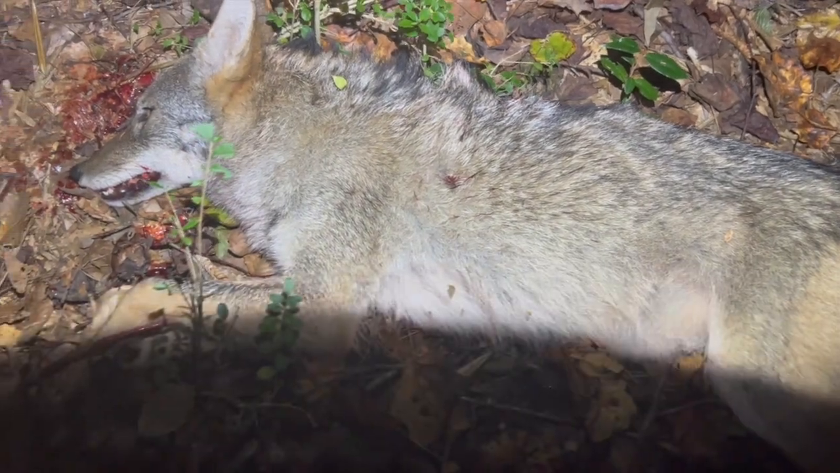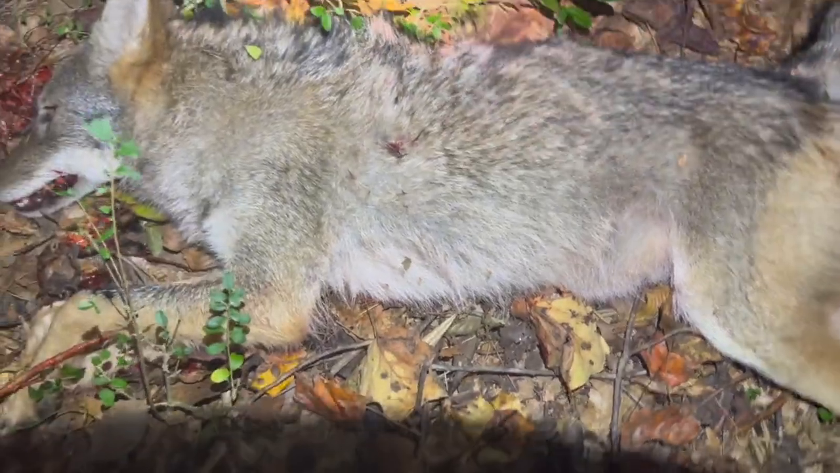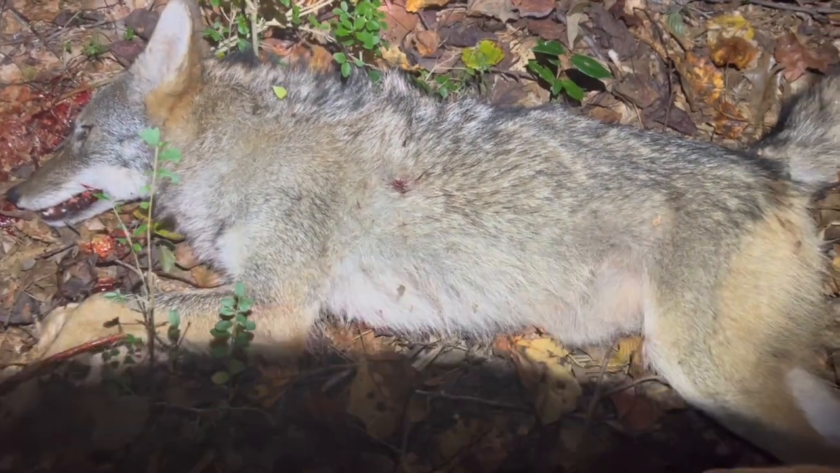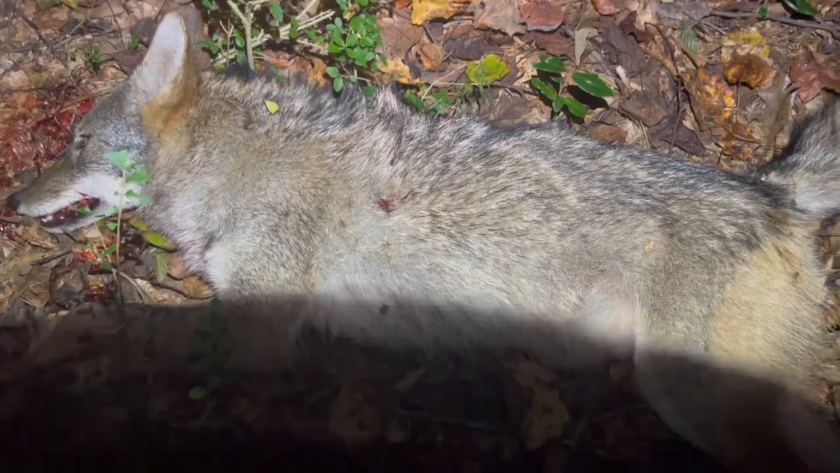For y'all to hear me, but we got a dog down, and we're gonna try to get a drag out here and try to stay as quiet as possible, just for the simple fact that we know there's a lot of dogs in here, so we just want to be mindful of that. I think the road bed is just right through there, so I think I can actually drive the truck right there to it. So we'll see if we can get this thing out of here and let you guys take a better look at it up at the truck.